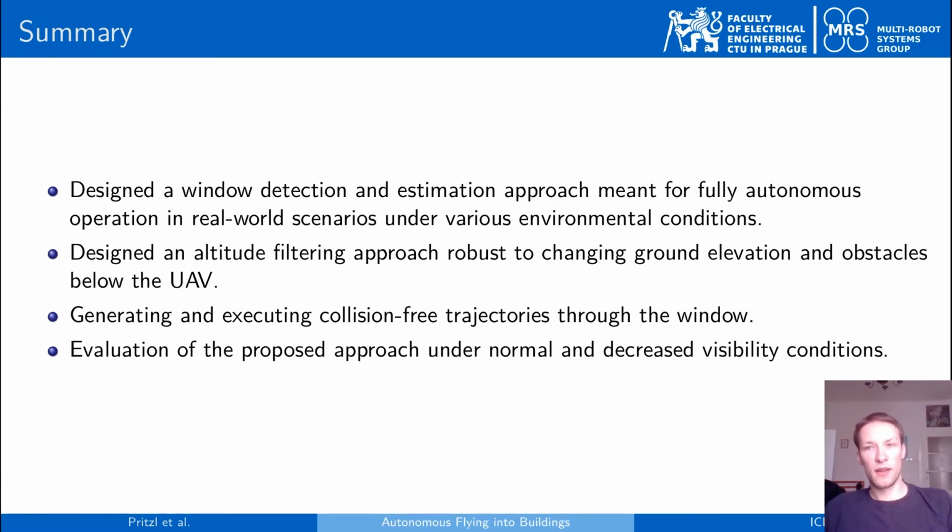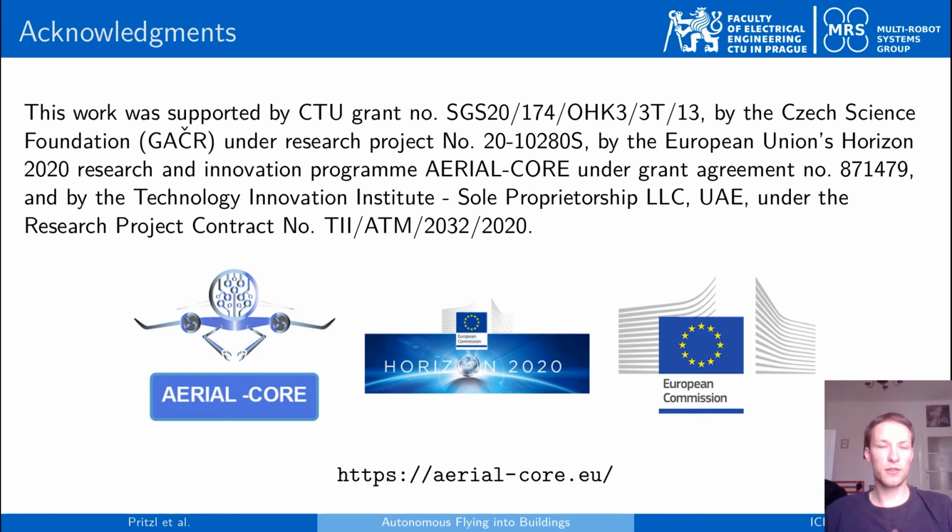Finally, to sum up, in our work, we have designed a window detection and estimation approach, which is meant for fully autonomous operation in real-world scenarios, even under various environmental conditions. We have also designed an altitude filtering approach, robust to changing ground elevation and obstacles below the UAV, which enables safe flight over obstacles and safe flight into the building. We generate and execute collision-free trajectories through each window, and we have evaluated our approach both under normal and decreased visibility conditions.